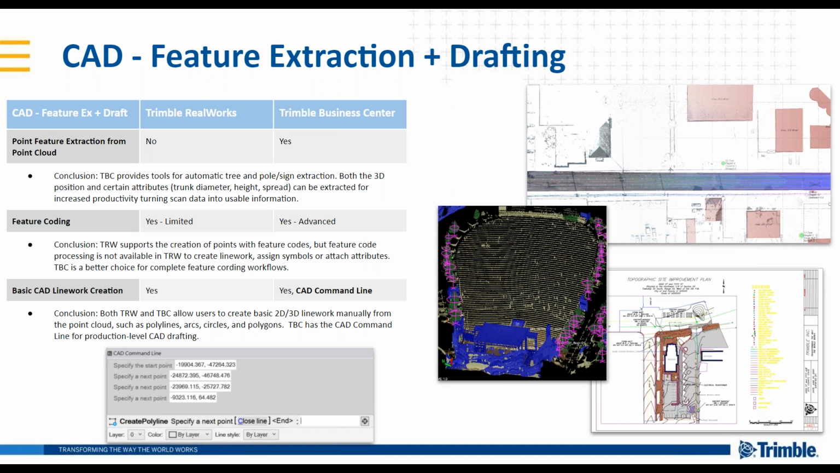As a surveyor with a mixed fleet, I really like how I can do production CAD drawing or creation in TBC. Most of the times, not only are we interested in the geometry of those features, but we're also very interested in the attributes. Just like Joe said, we want to know the diameter, the spread, or the type of these features. Then I can quickly do those things inside of TBC. But if I'm mainly interested in the geometry and I really want to get things done in that way, then RealWorks is still a very handy tool.